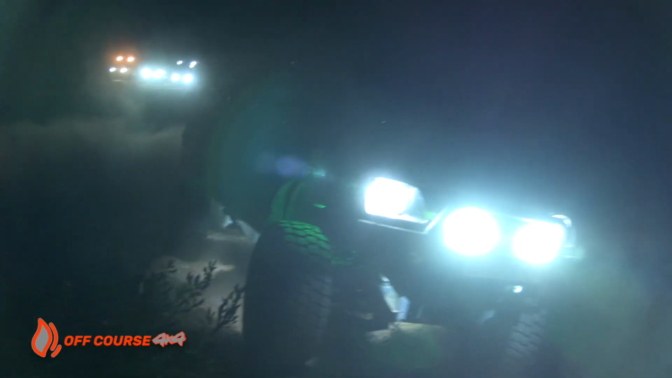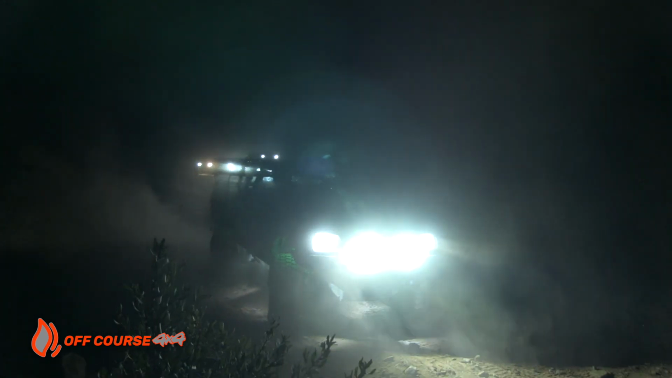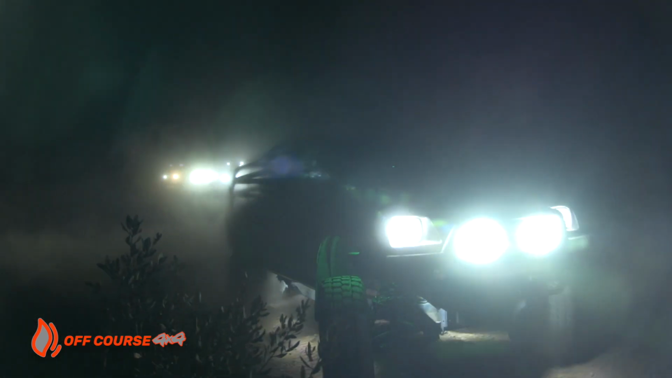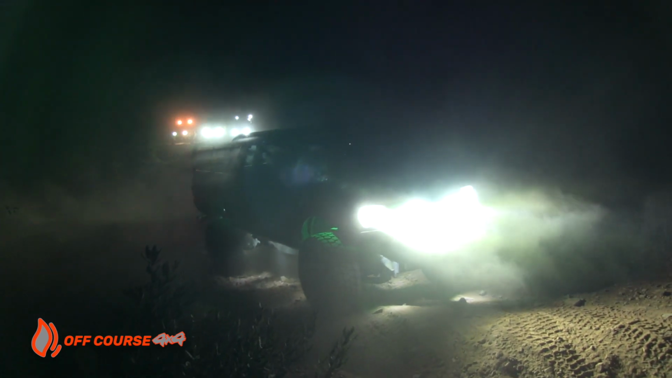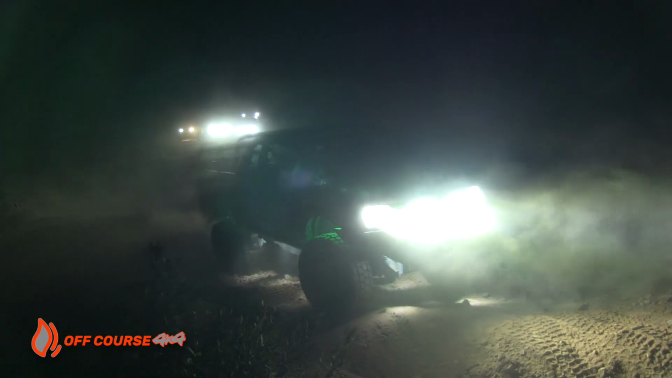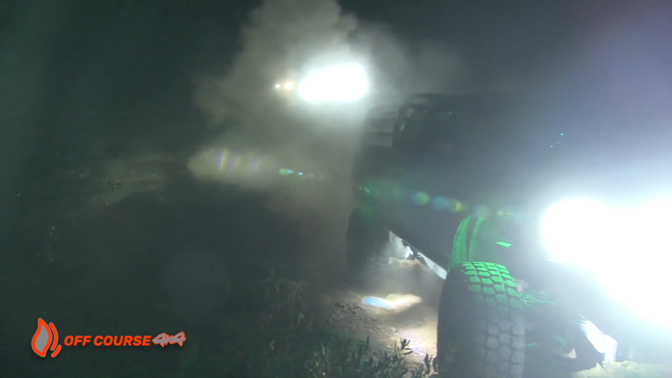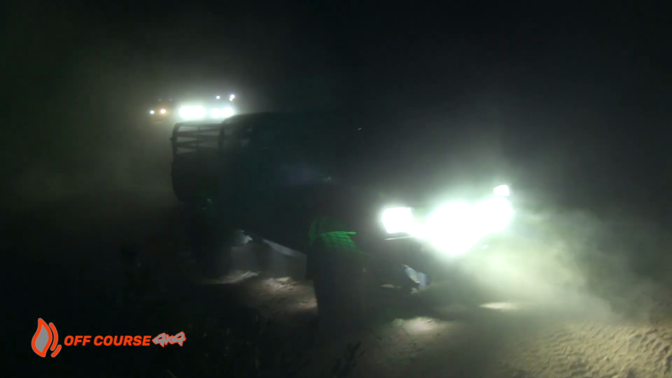Then the fun begins. Dion decided to bring along his 2x4 with a rear locker on the trail tonight. Tackling this obstacle in a 2x4 can be no joke. But Dion, he's a guy for fun, so this makes him tick. He gives it a good few tries, but unfortunately the rear locker does not do its work tonight.